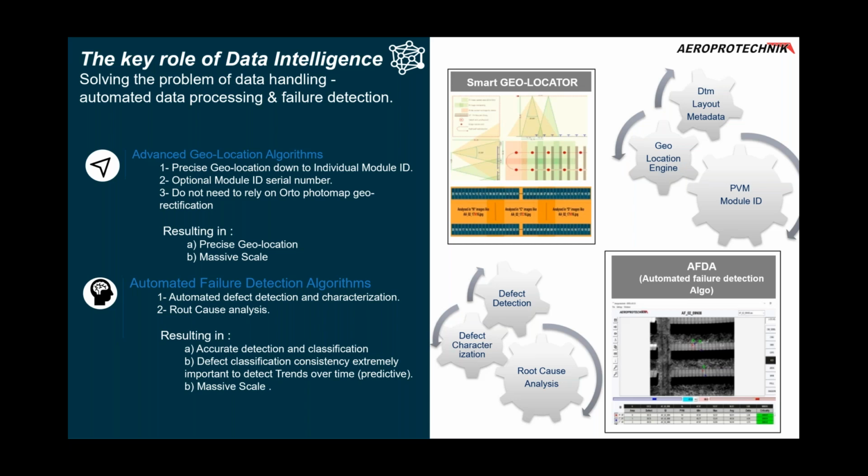But there is one thing that is even more important than the two previous ones that I mentioned, which is always keeping the same criteria when you classify defects, when you identify them, when you characterize them. So you have consistency. And that consistency will allow you over time to make your analytics much more accurate.